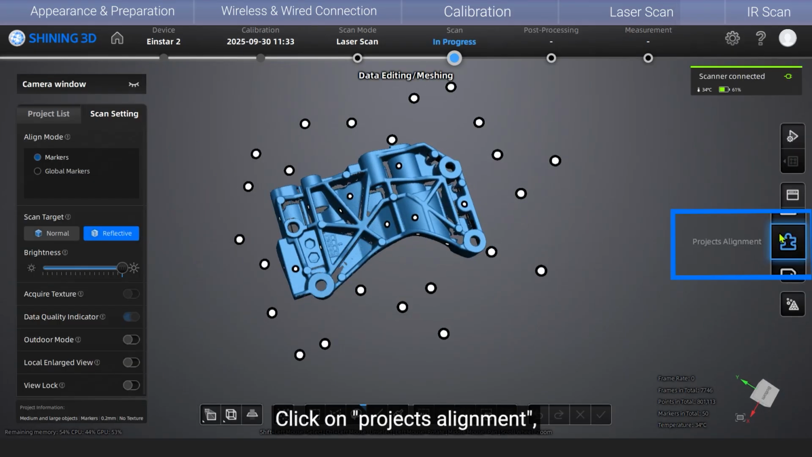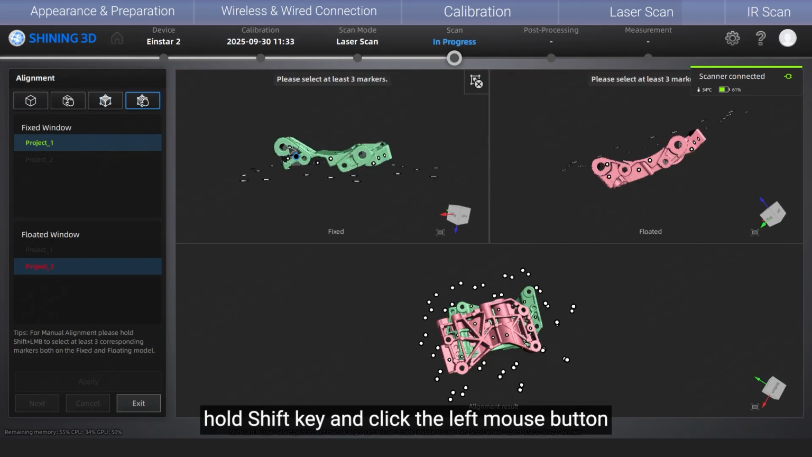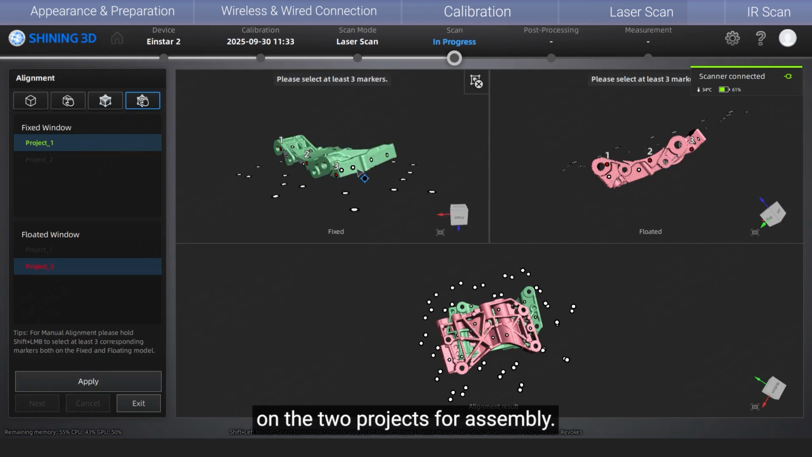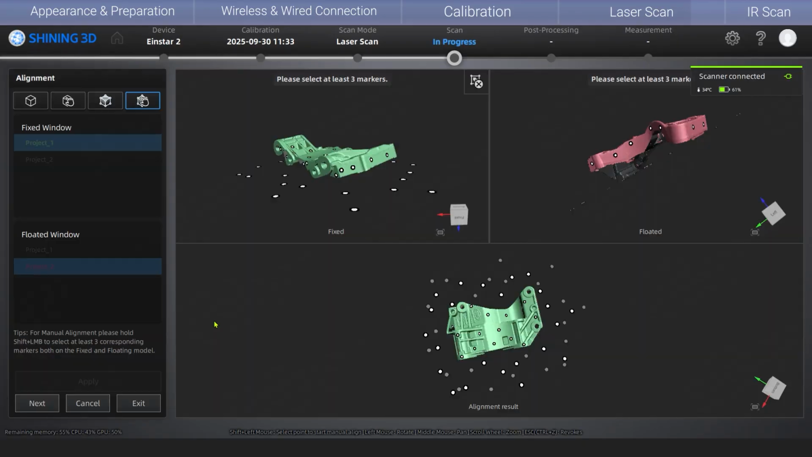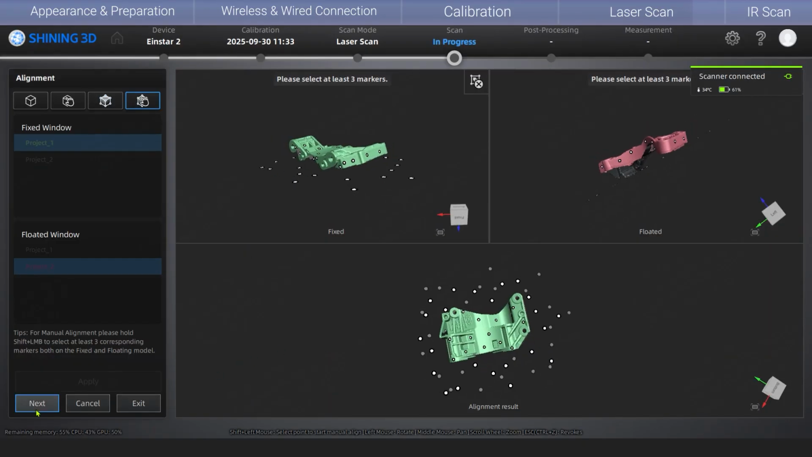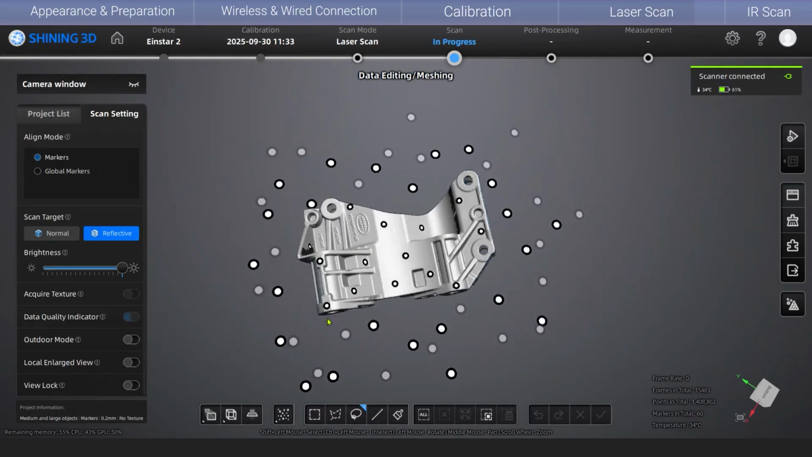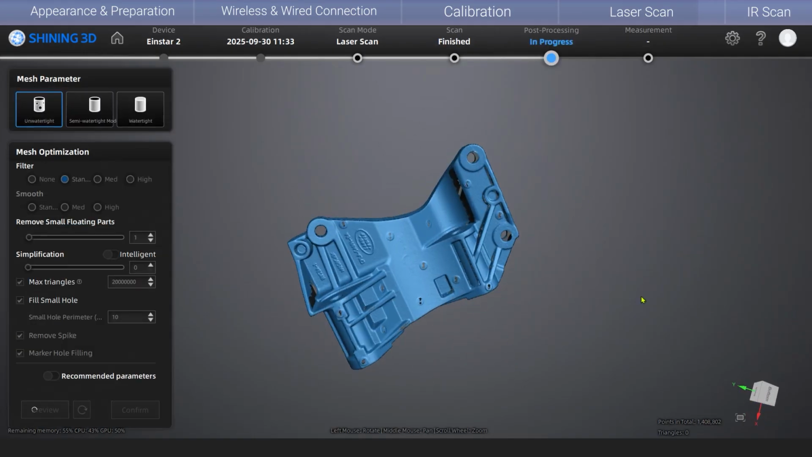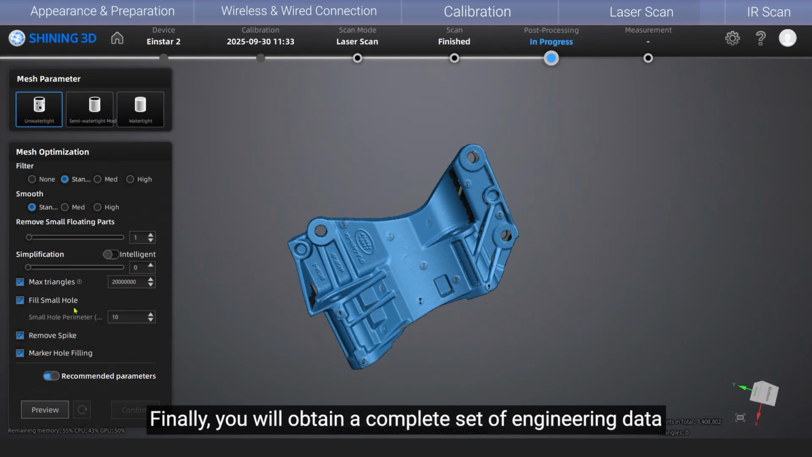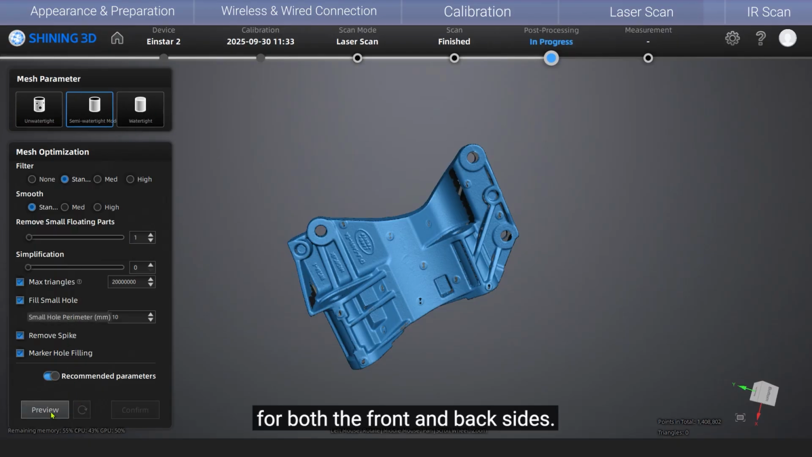Click on Project Alignment, hold the Shift key and click the left mouse button to manually select 3 or more identical markers on the 2 projects for assembly. Finally, you will obtain a complete set of engineering data for both the front and back sides.